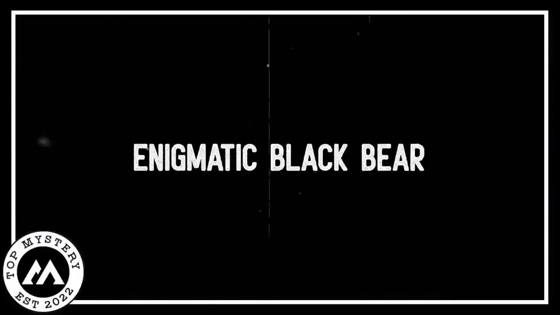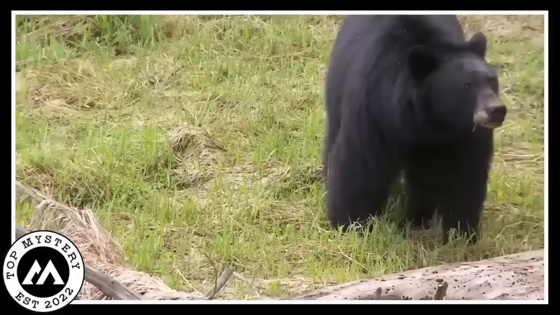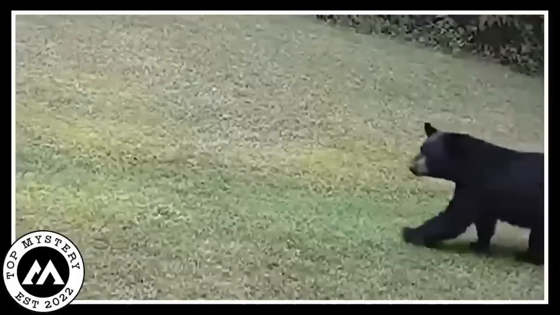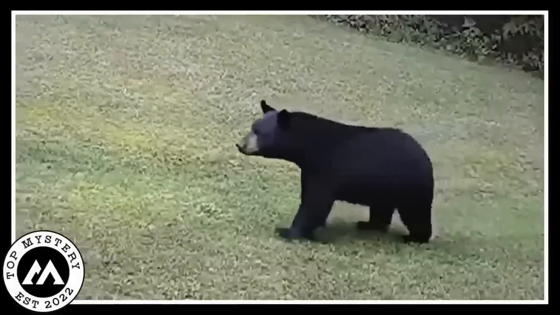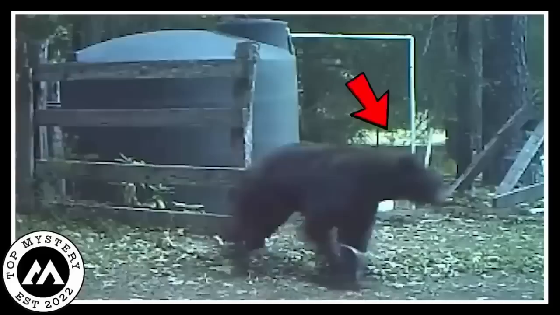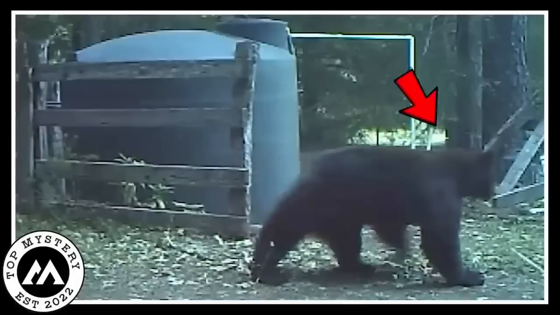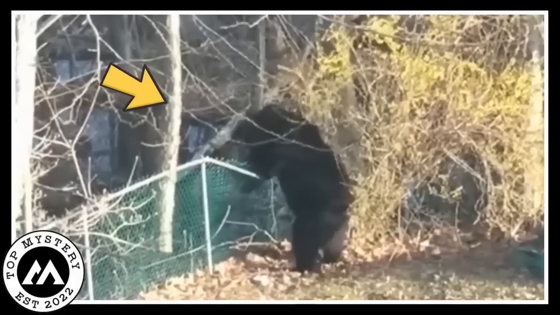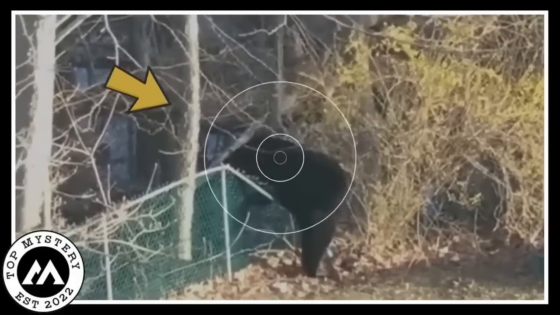Enigmatic black bear. During the daytime, a mysterious video shows a small black bear doing something strange in someone's backyard. Imagine the backyard as a secret place hidden in the light of day. In the video, you can see the bear like a shadow in the normal world. It looks like it's not supposed to be there, like a creature of the night caught in daylight's brightness.